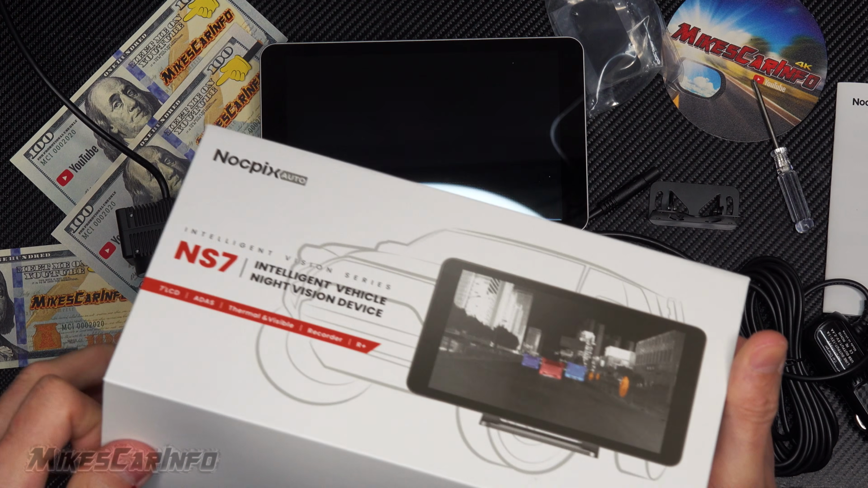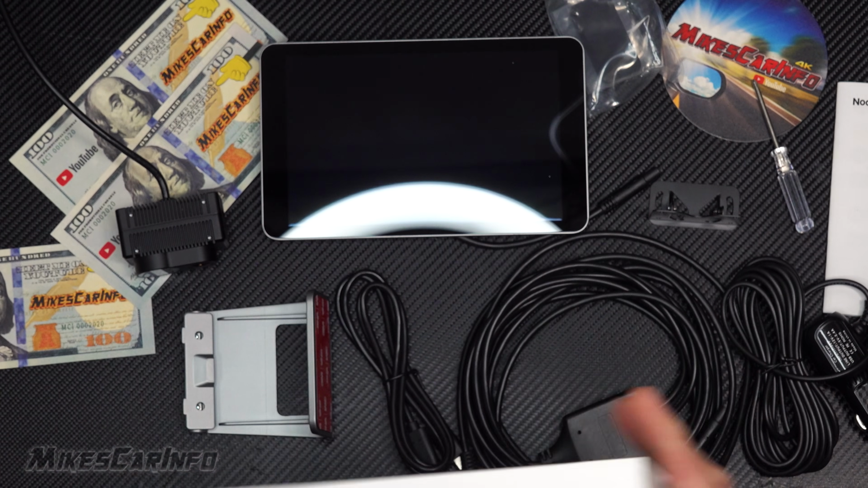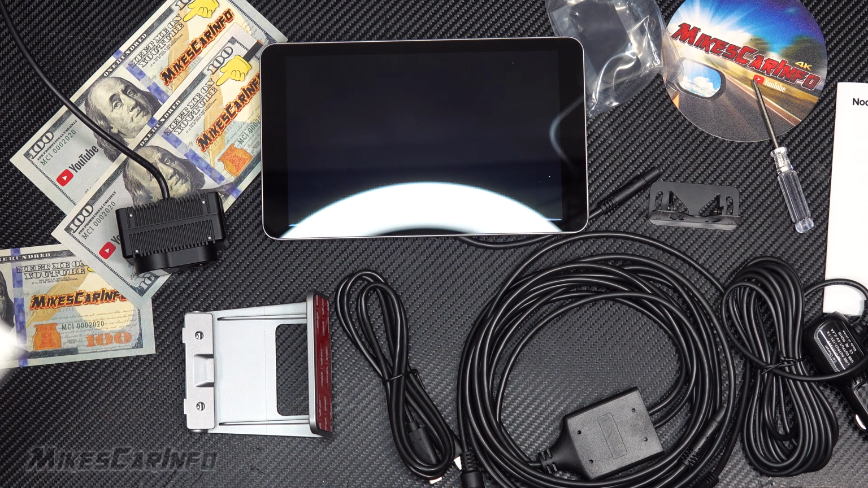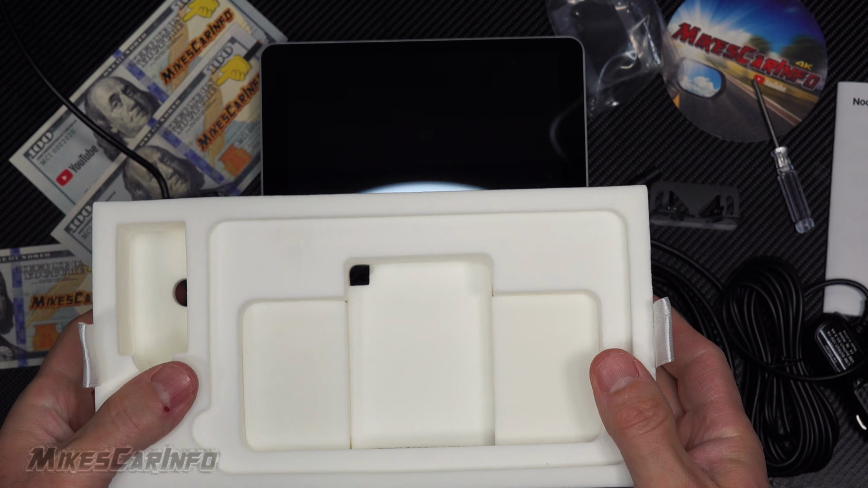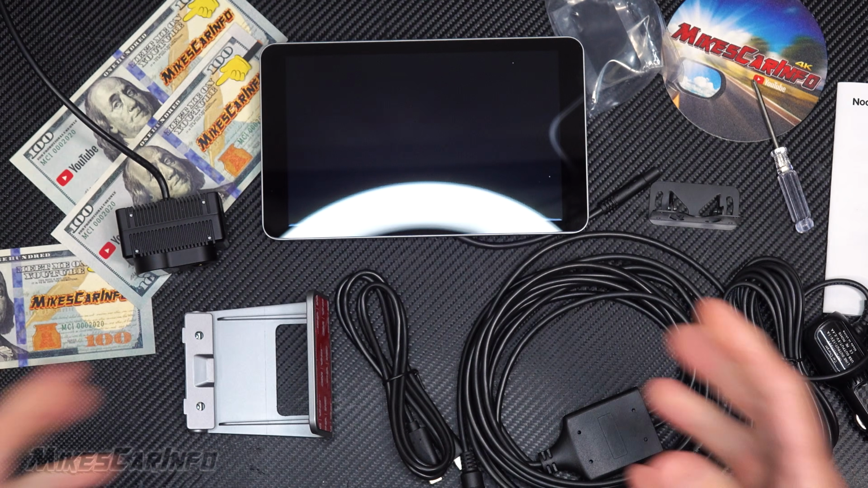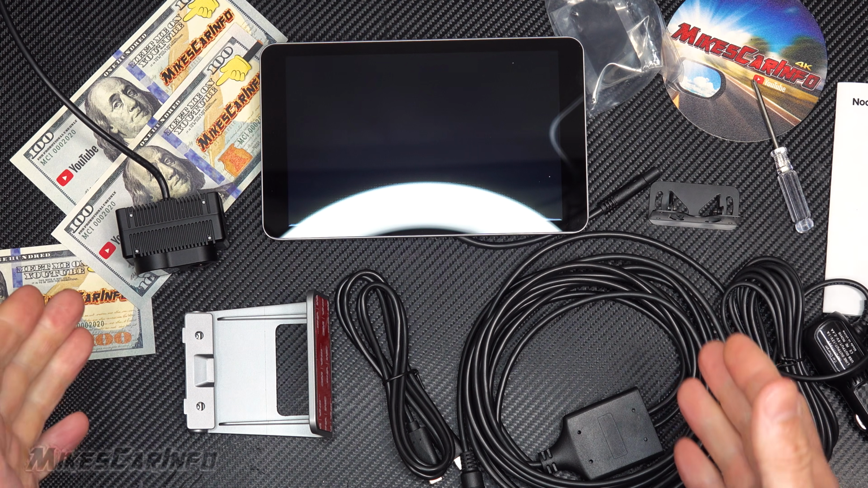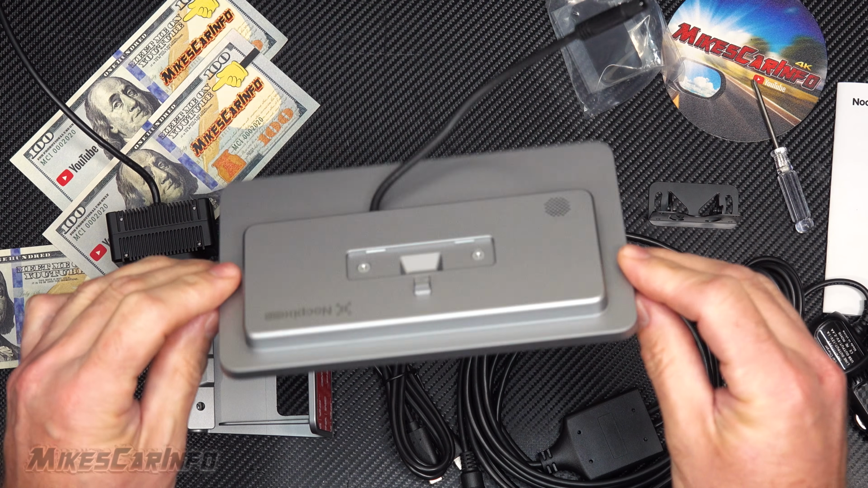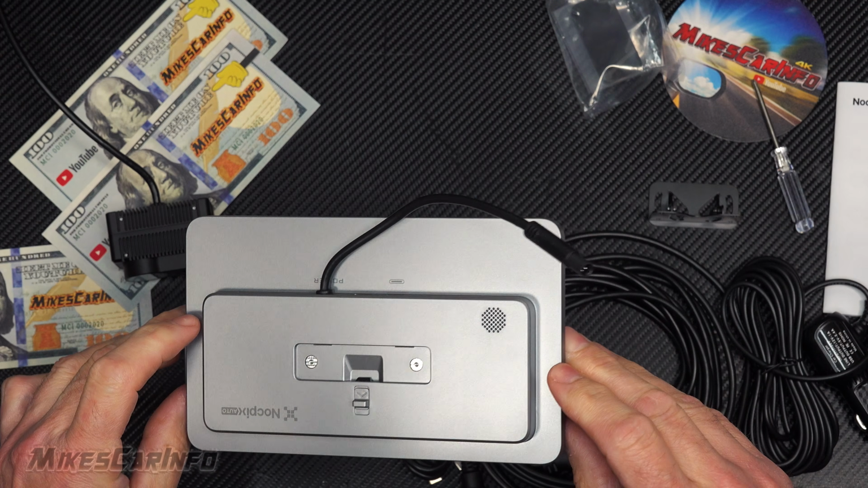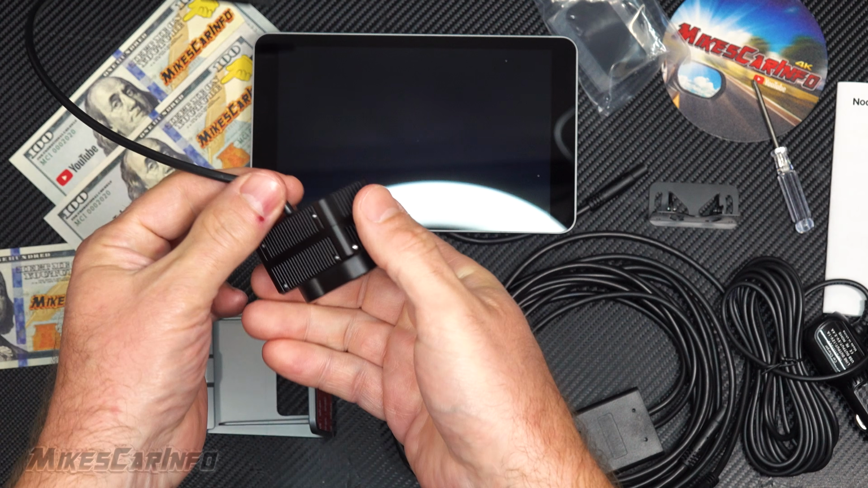Looking at the box and everything, I really like the packaging. It's really well done. The box itself, and then the main unit, was in this little tray right here. Being able to take it out and safely handle it and separate everything without it all sliding together is very well done. Once I got it out, here is the screen, and it has an attached cable that's kind of short. And then here is the actual camera, and this feels so good.